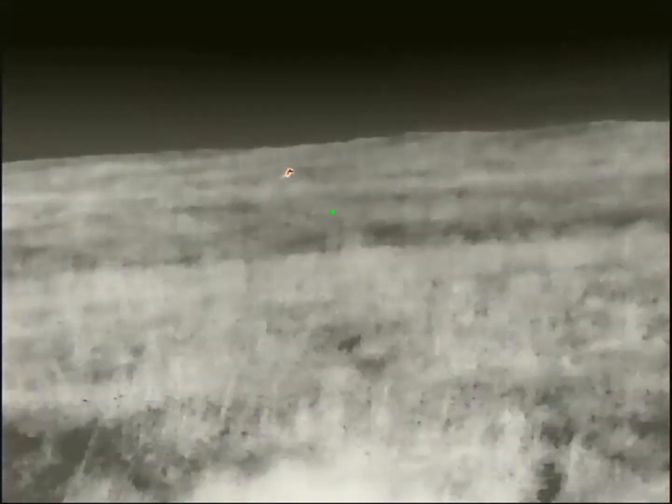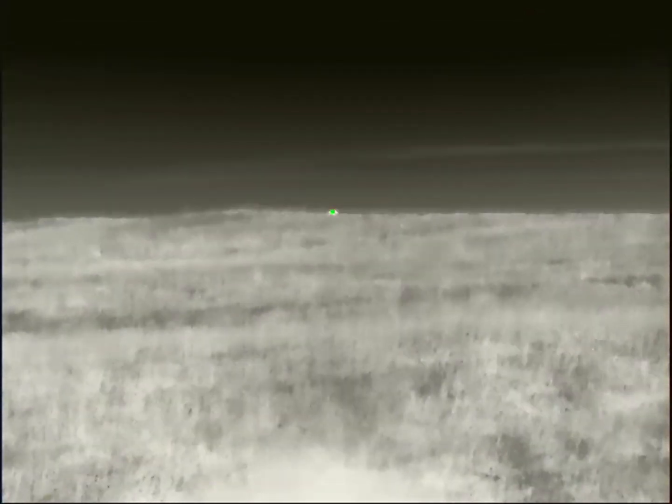And we keep howling and yipping, trying to get him to stop. And finally he does, but just for a second. I didn't have enough time to get on him, and then he was gone. But we had one down, the 223 put another one down. And that was actually the first coyote that my buddy ever shot with a thermal. So that was pretty cool.